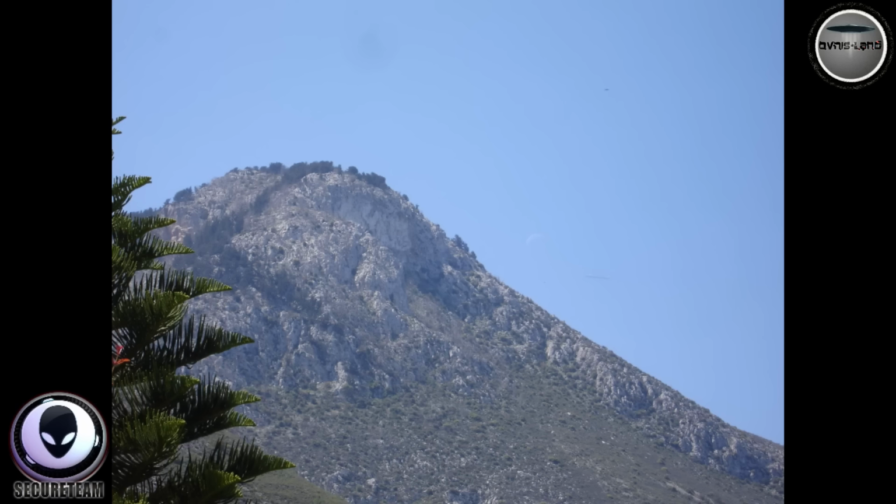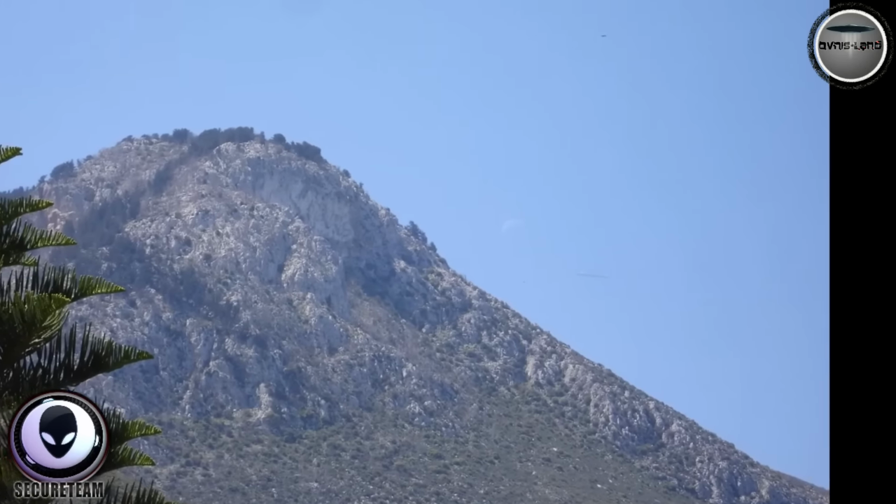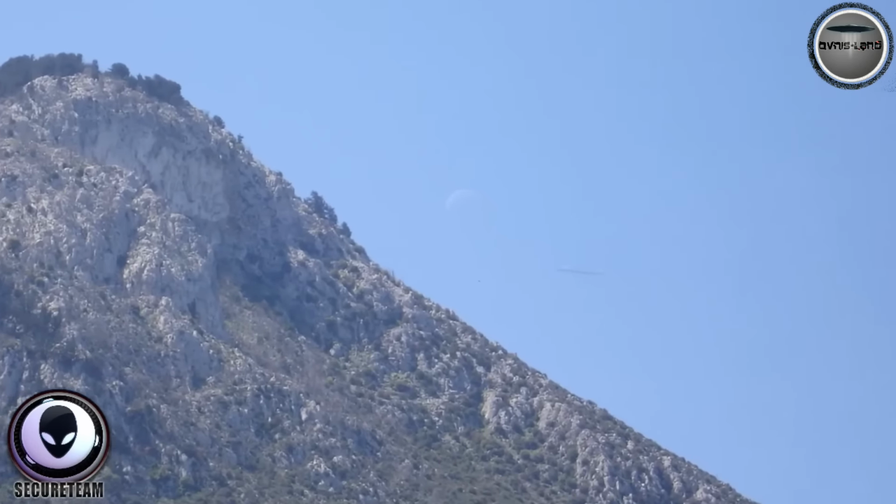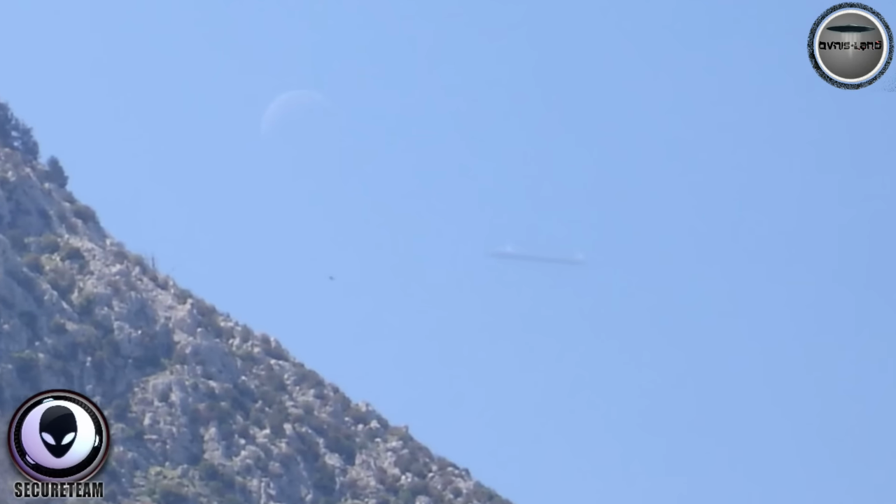We have a photograph here of a cigar-shaped object caught over the island nation of Cyprus. Now, this was submitted to MUFON. The MUFON case number is 81145. You can head over to their database and search this. So this is on a little island that has a population of just over 1 million people. It's totally isolated by the Mediterranean Sea.